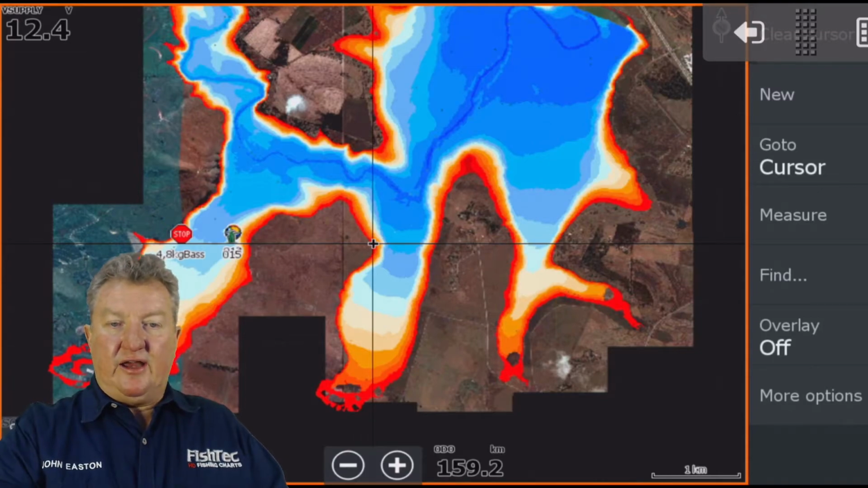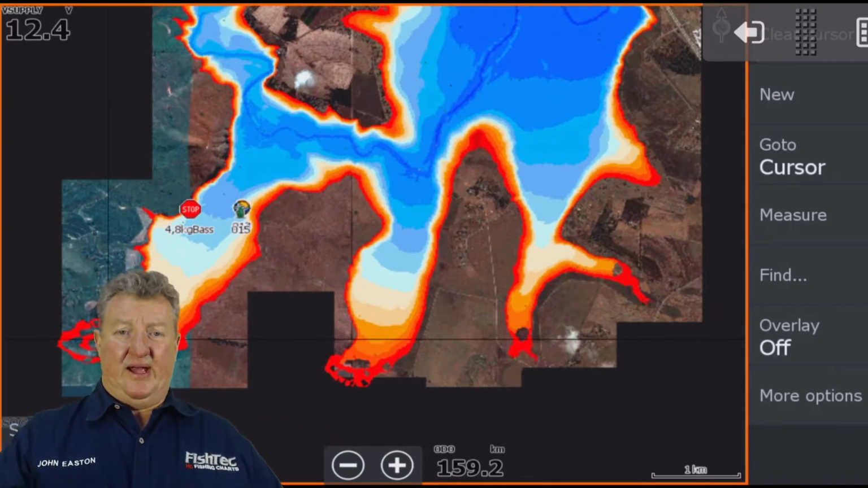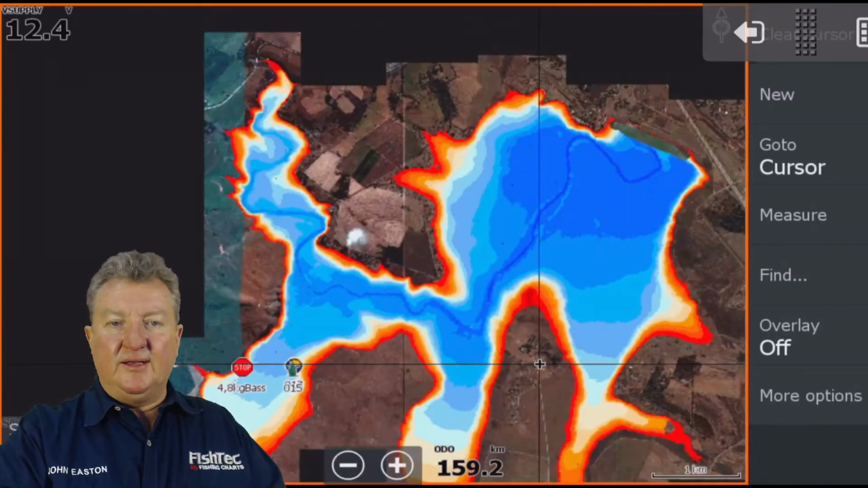There are a lot of areas, you'll see the ends of these bays here, where I'm not allowed in. And then other areas are just completely weeded up. Sonar in weeds, it doesn't like it. It doesn't do a great job. But the areas that you can fish, it does a great job.